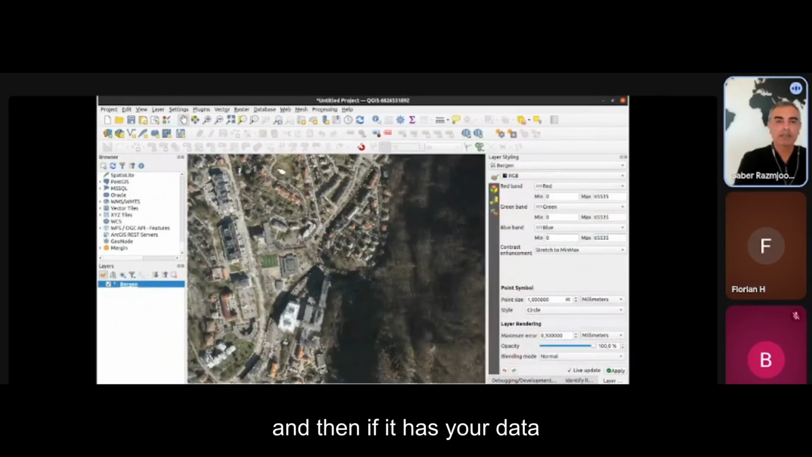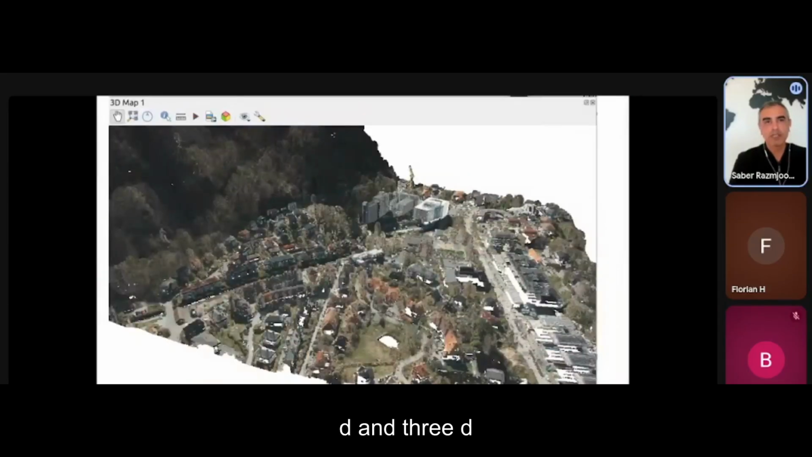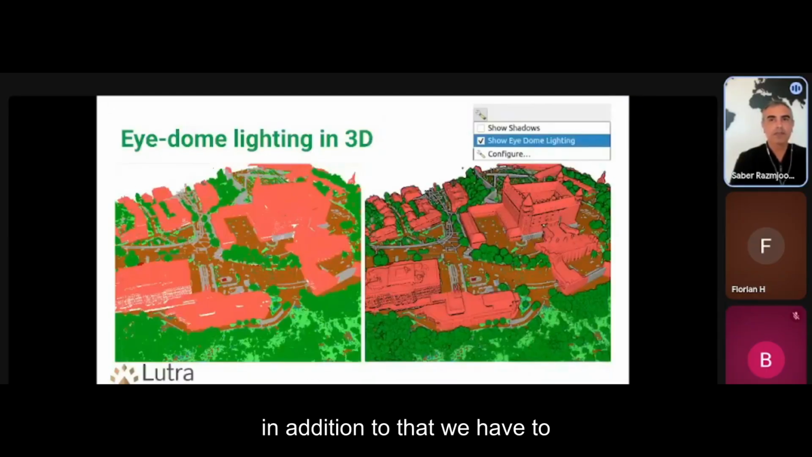Then if your data has RGB, you can visualize the image of it, both in 2D and 3D. In addition to that, we had some effects to see it better, like eye dome lighting or shadows.